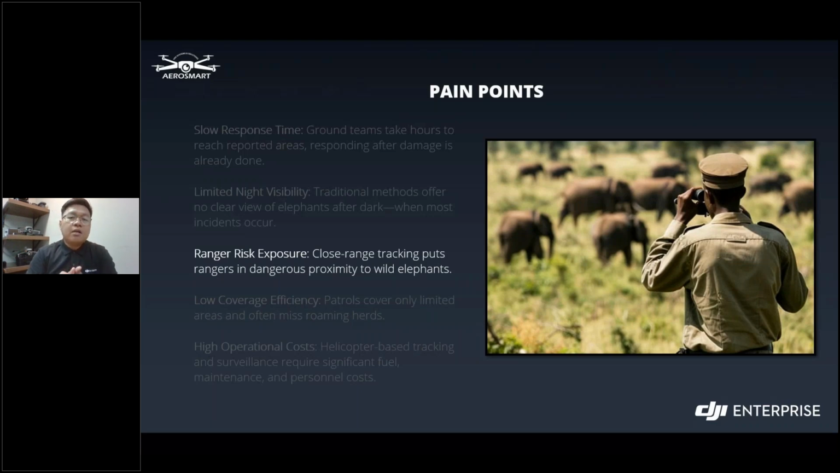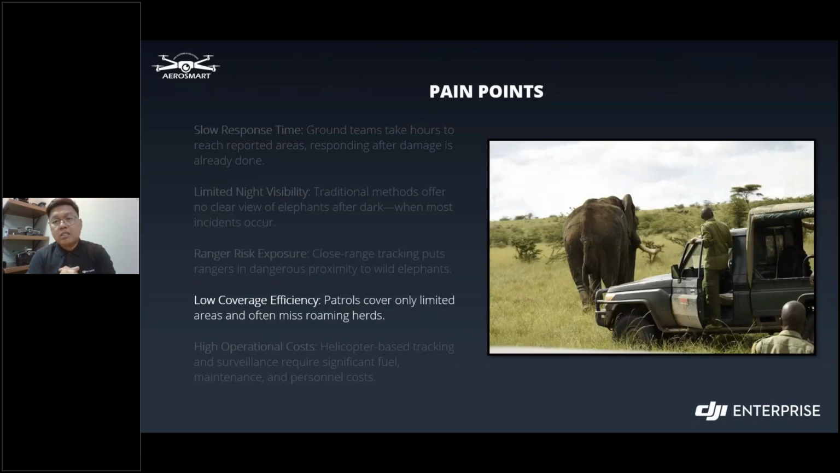Next, we have low coverage efficiency. Patrols cover only limited areas and often miss roaming herds and even meat poachers. So there are some cases that they miss. If there's a report of meat poachers, they sometimes miss them.